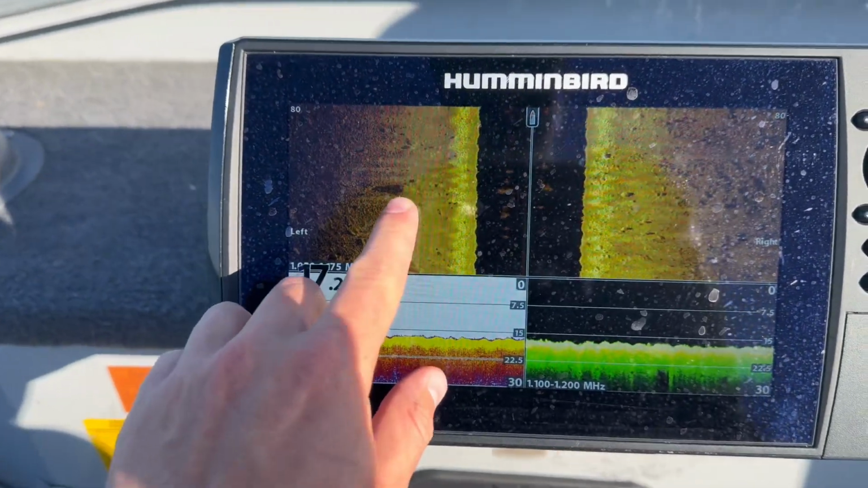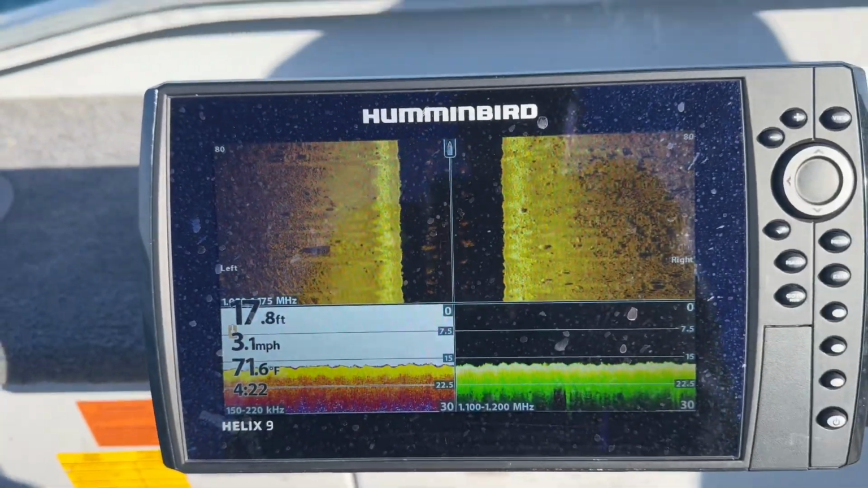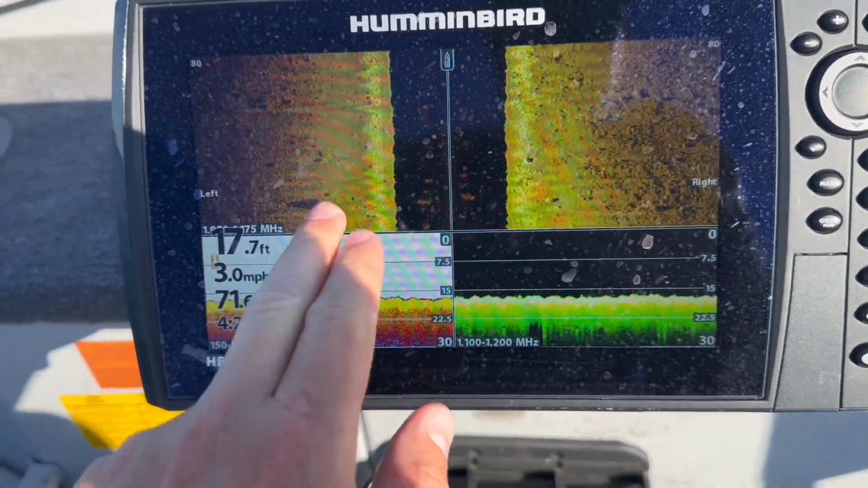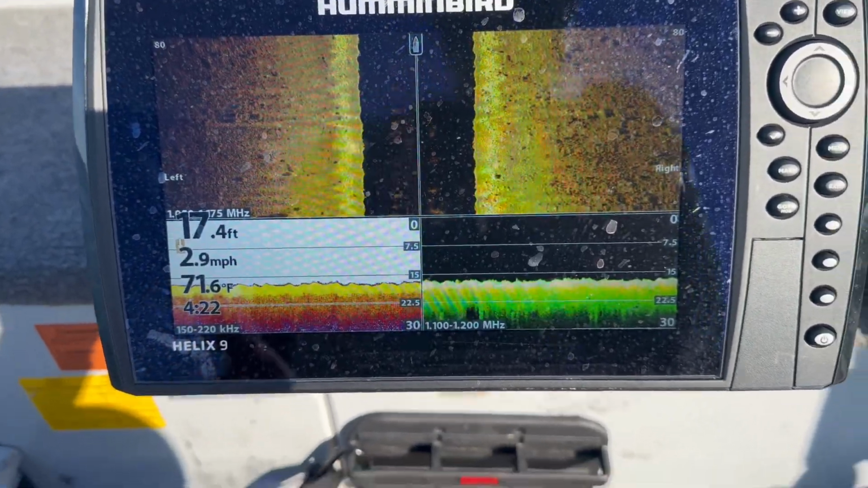I want to see the most detail, like shadows on a rock like that. In rocks like this, it's not really easy to necessarily pick up fish, but I can see better detail with that image not shrunk down like you get with a wider range.